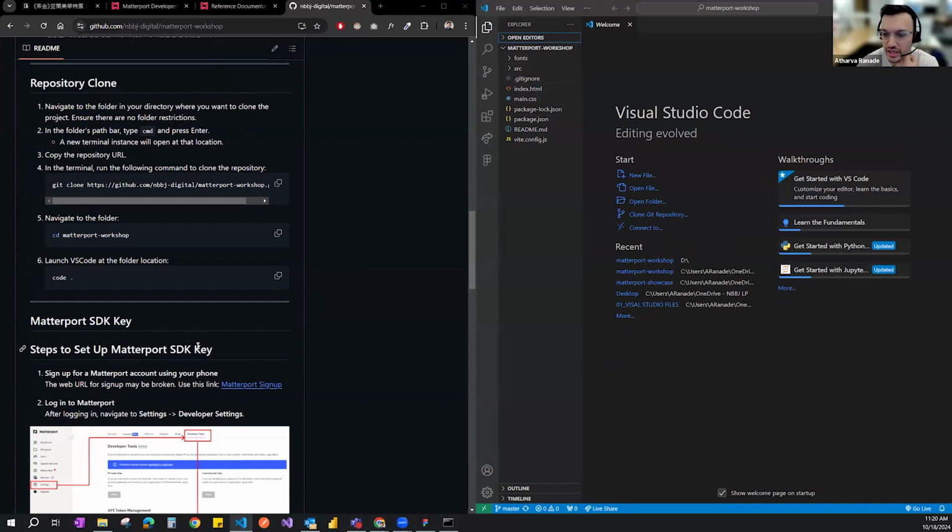The next step would just be setting up the SDK key. For that, you would need to have a Matterport account set up. And there are issues with setting up the account on the laptop or just this web version. Devang, did you face those issues too? Was it not working? You didn't face any issues?